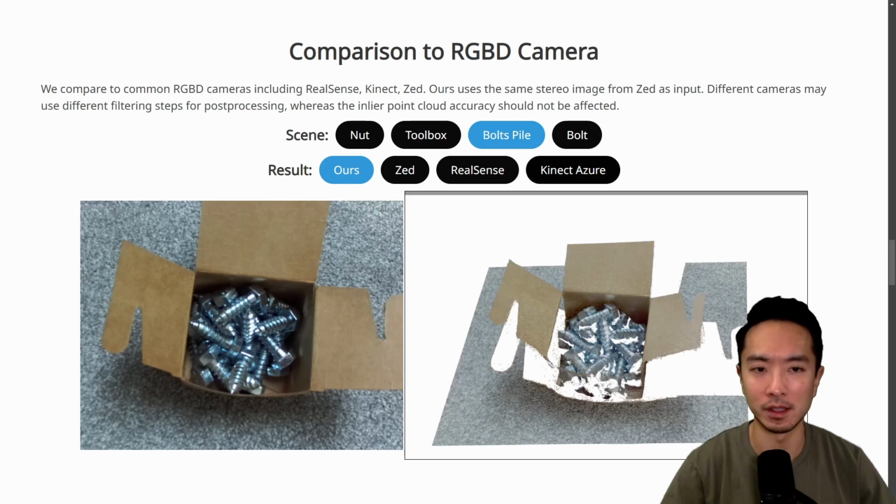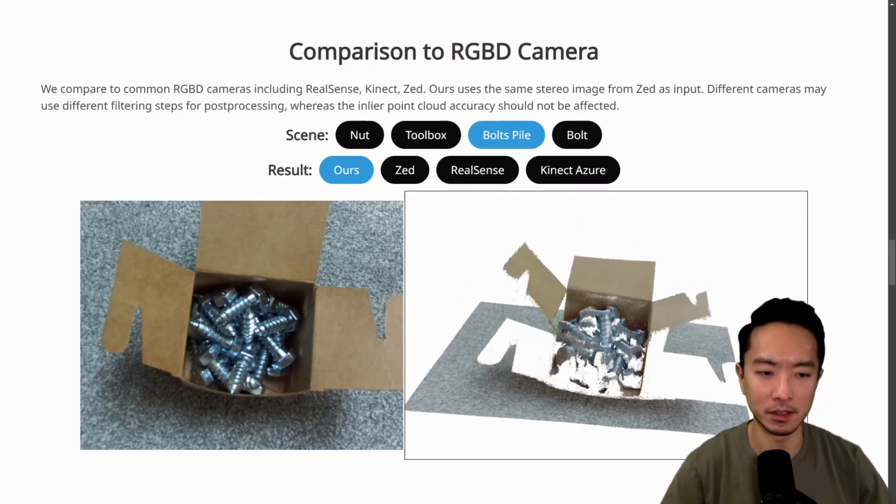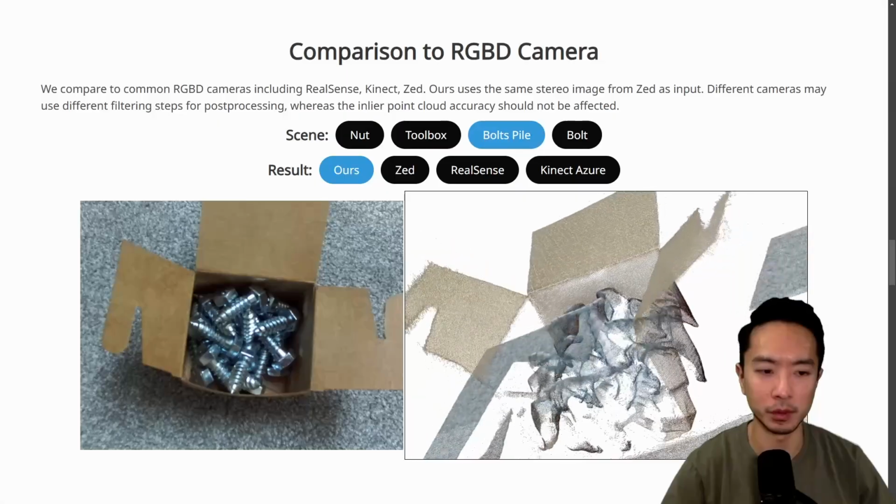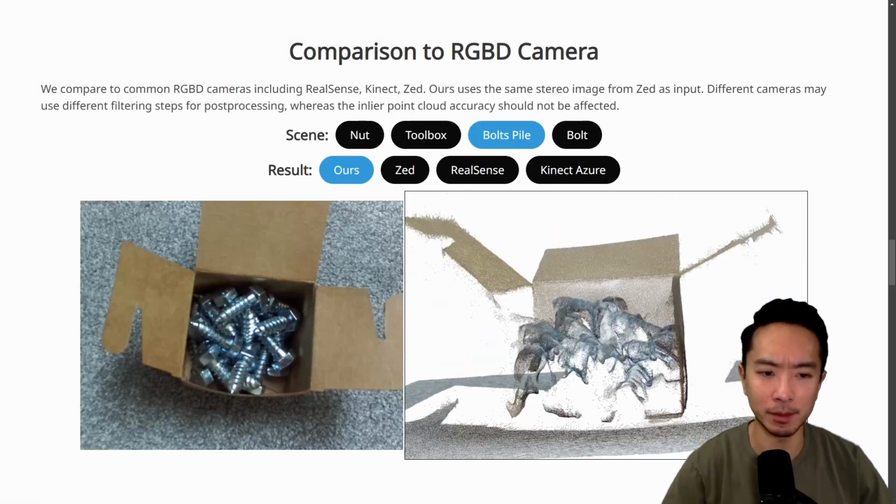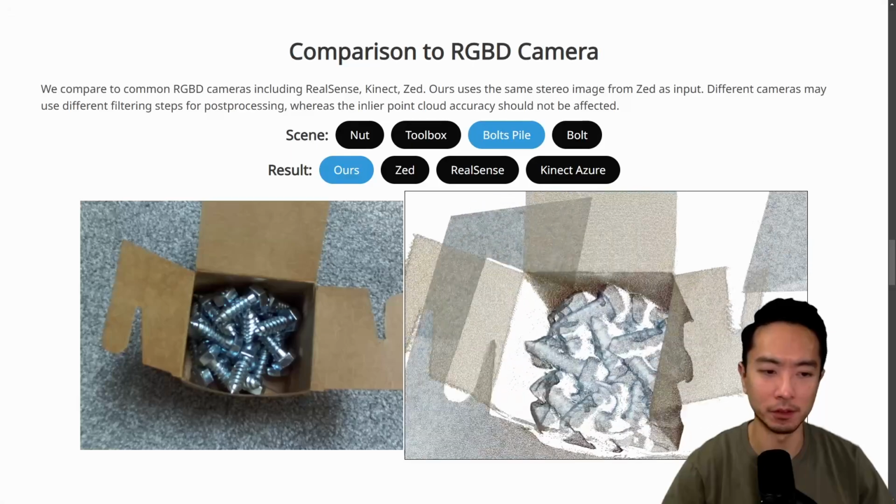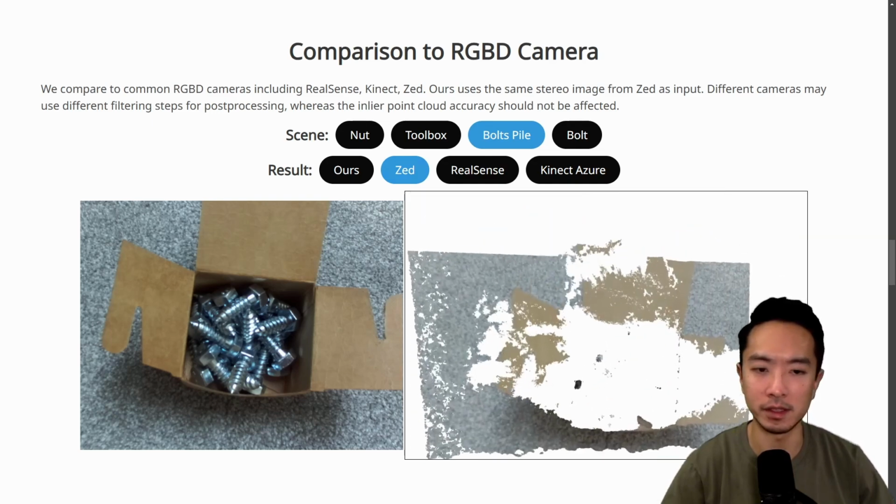You can see this one's bolts pile. This one is with the FoundationStereo. There's some details you can see, it's pretty good. All of the bolts here are pretty well captured. I'm surprised it could get all of the threads in as well. The exact thread depth, I don't think you could quite see, but overall you can see the general shape of the threads are pretty good. And here you can see this is the results of Z. You can see that this is a complete unusable mess.